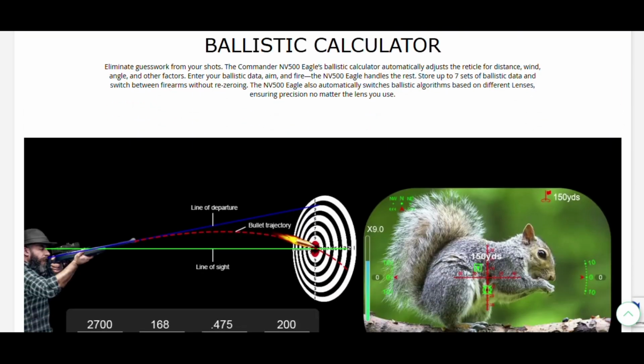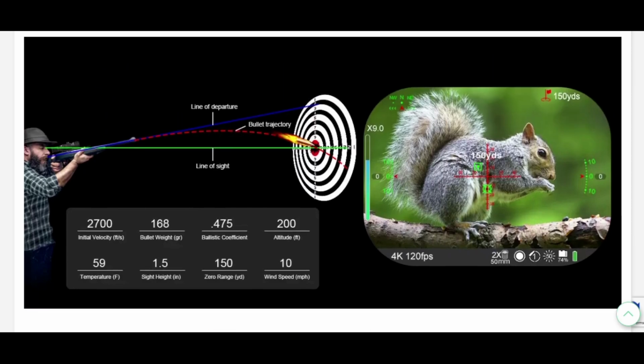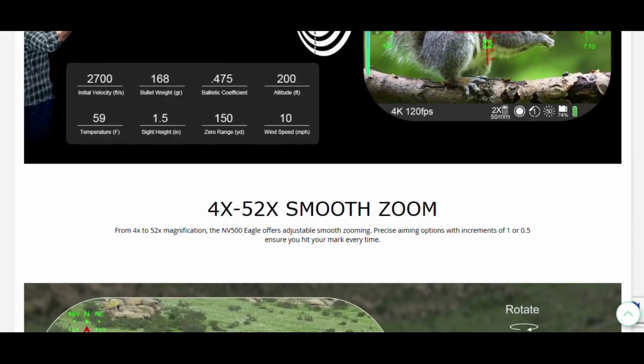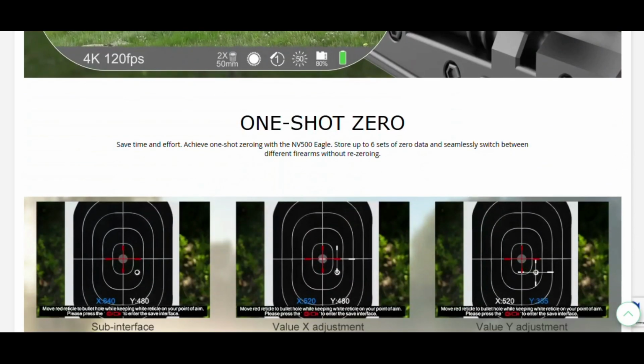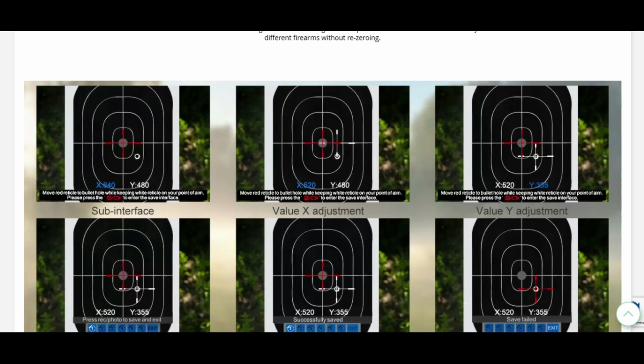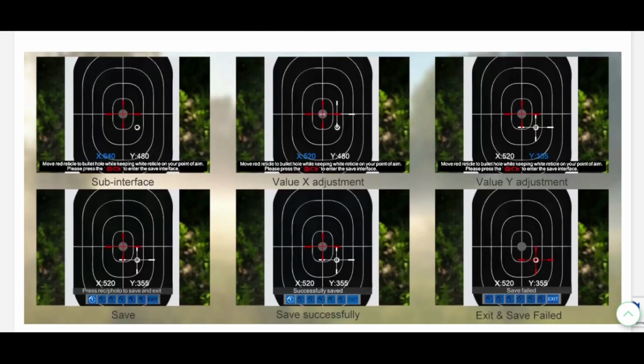Fully detailed ballistic calculator that you can edit from internally inside the menu function. Oh man, you can see everything that you can input there: bullet weight, velocity, coefficient. It's tons more than just that. If it functions appropriately, it looks like a really detailed, really nice ballistic calculator. They've got the one-shot zero. That was very handy on the other model, on the NV500. I'm sure it is really nice on this one.